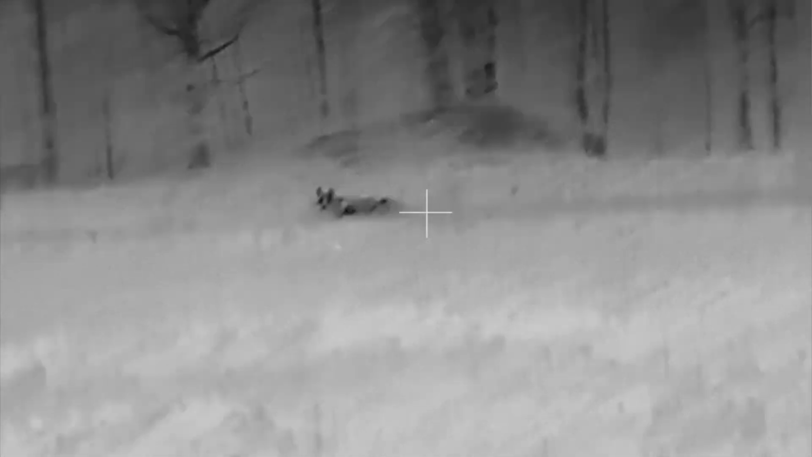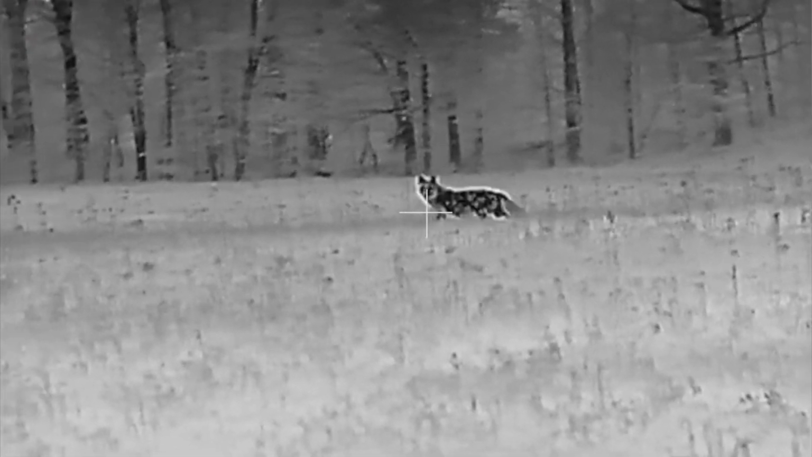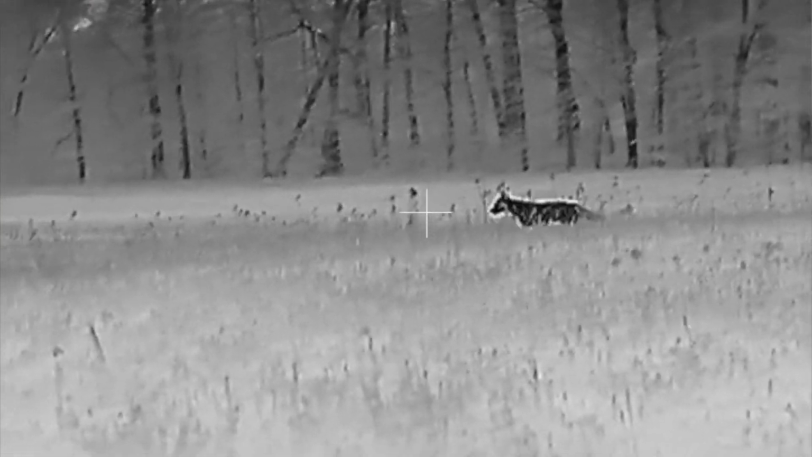So for field of view, you're looking at 100 yards. That's how wide your field of view is from side to side of the screen. On the TS25, 78 feet. On the TS35, 52.5 feet. And the detection range on the TS25 is 964 yards. On the TS35, it's 1,350 yards.